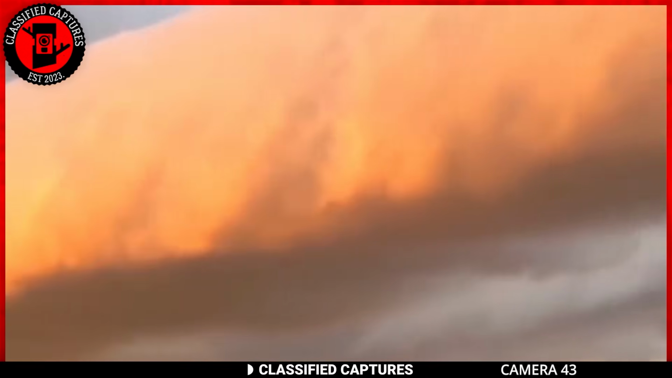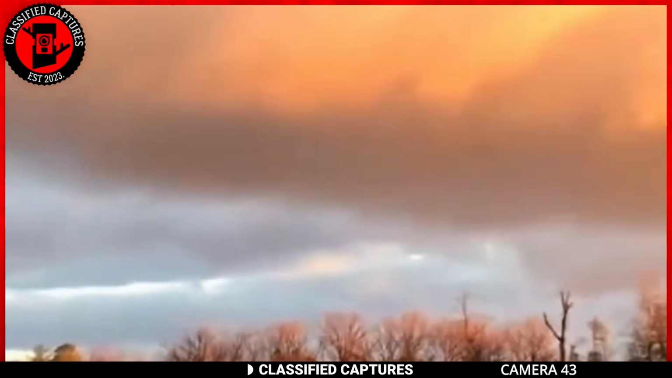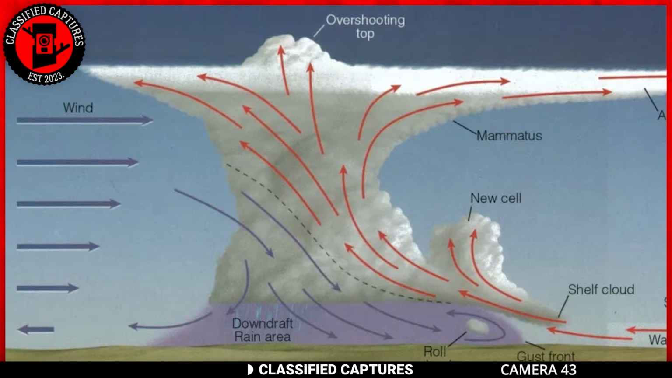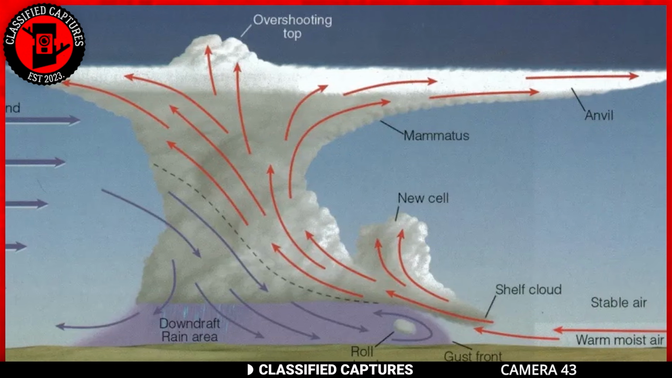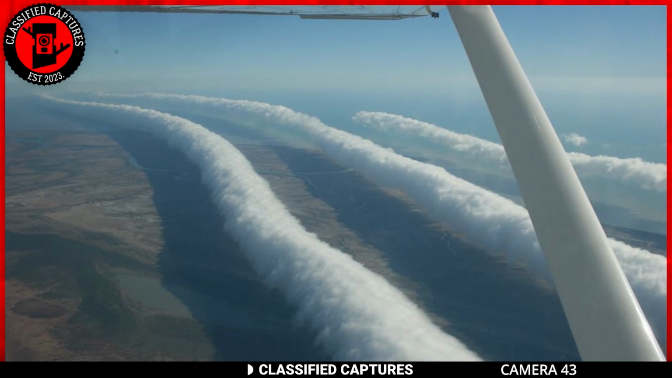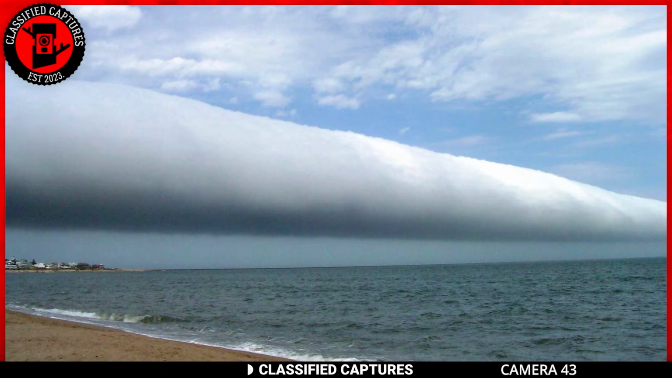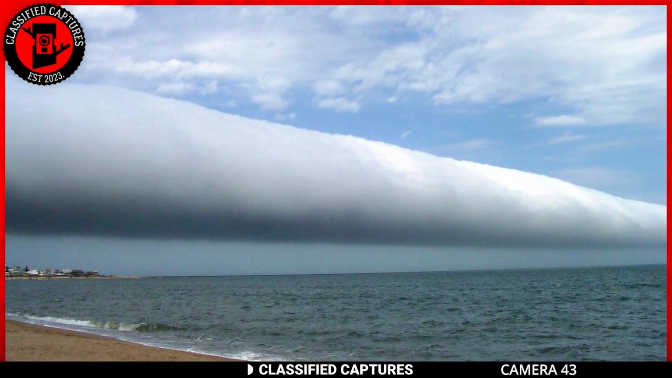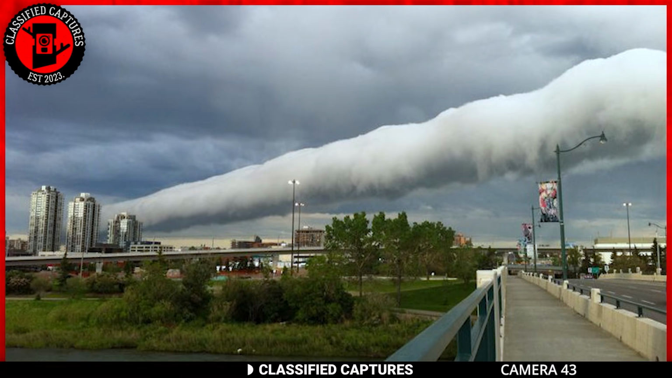I did some research and realized that this is likely a type of cloud often referred to as a roll cloud. For those unfamiliar with them, roll clouds are formed when a cold air mass meets a warm front and creates a horizontal cylinder of air. As the cylinder of air moves forward, it creates a rolling effect, hence the name roll cloud. These clouds are typically found in coastal areas and are often associated with thunderstorms, although they're not themselves storm clouds.